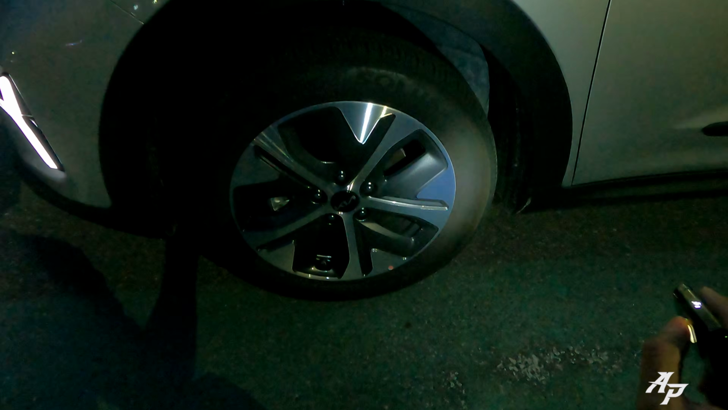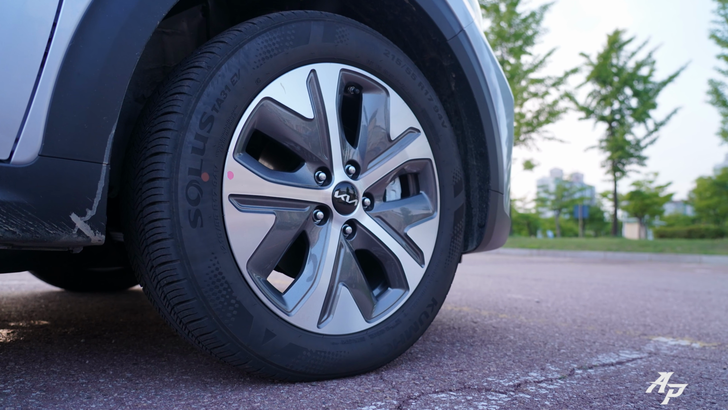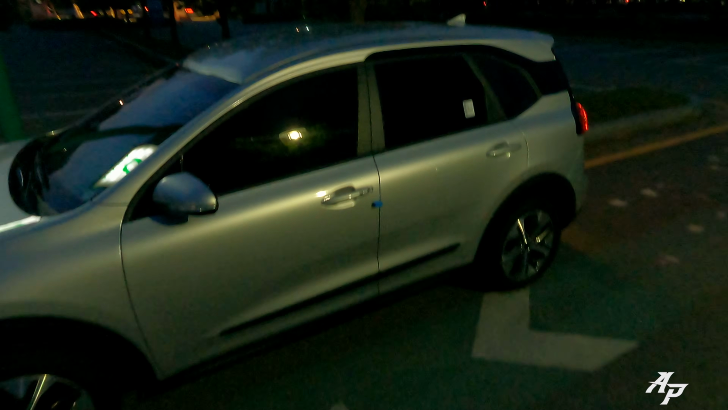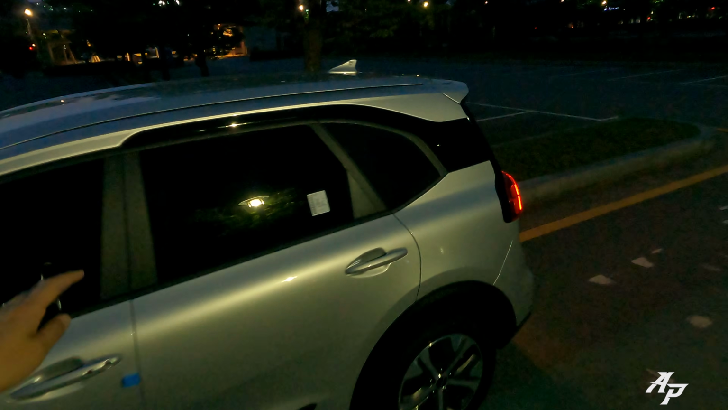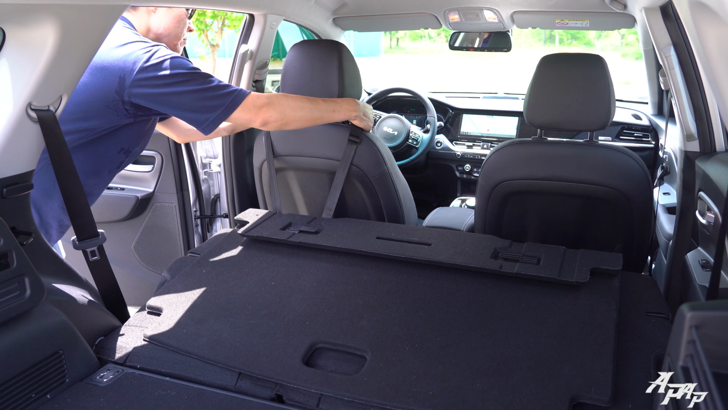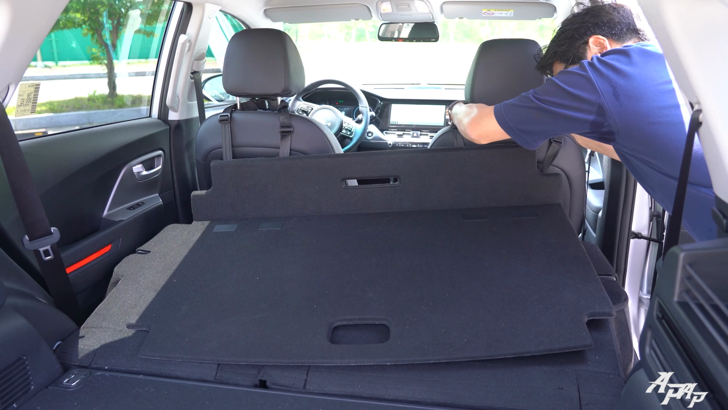It's wearing 17-inch rims. It's wearing 215/55 R17, I believe, on front and back. Looking at the car, it's pretty much the same. Like I told you, this section is a little bit raised, about 3 inches. It actually comes with a pretty respectable trunk. This is a camping car. I cannot do this, but they give you this extra thing where you can fold the second row seats and make it even flat.